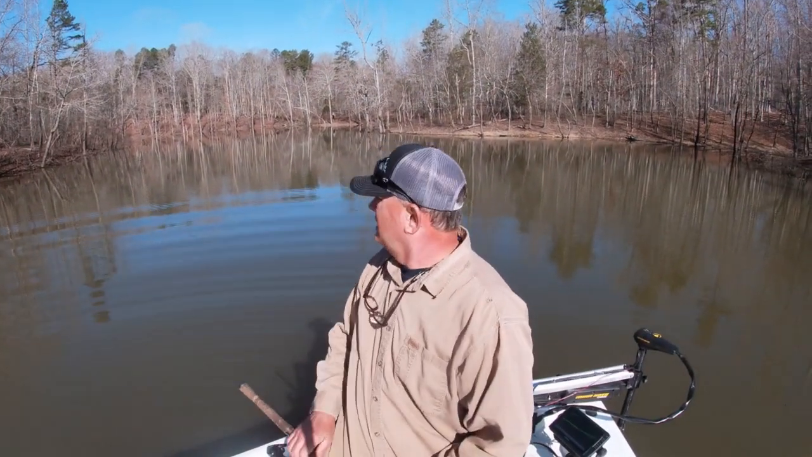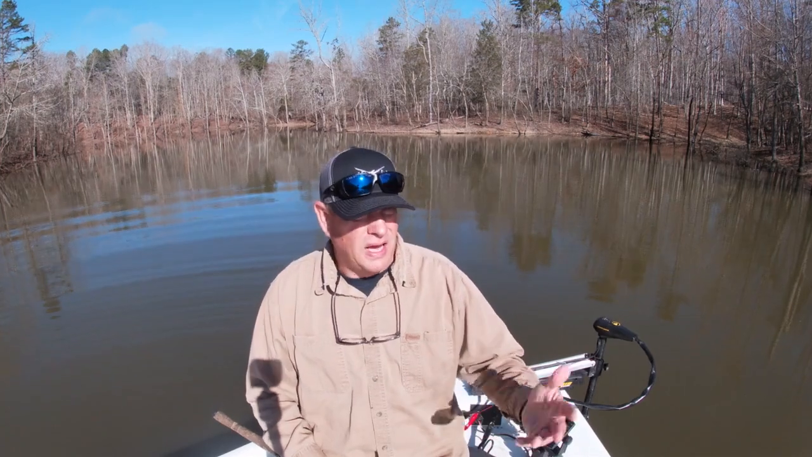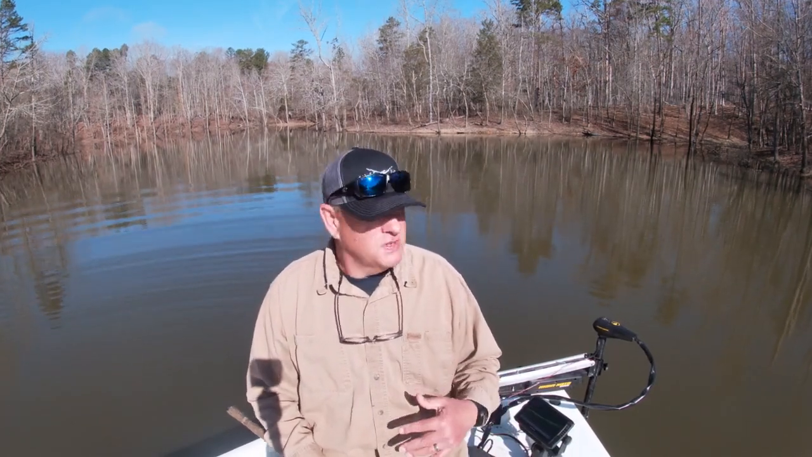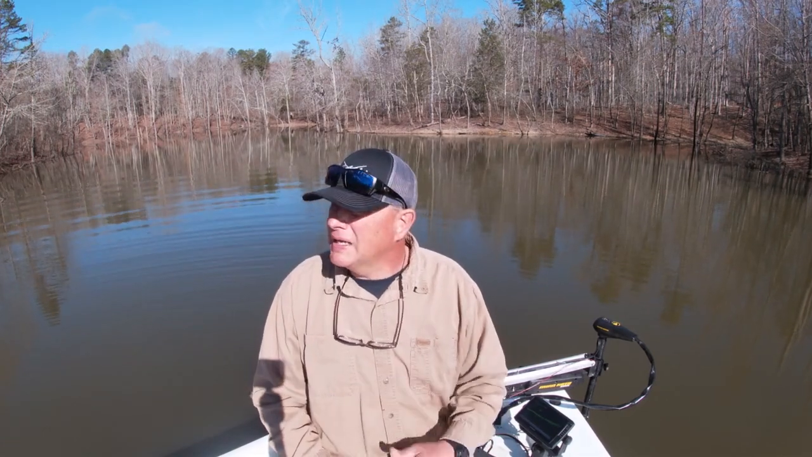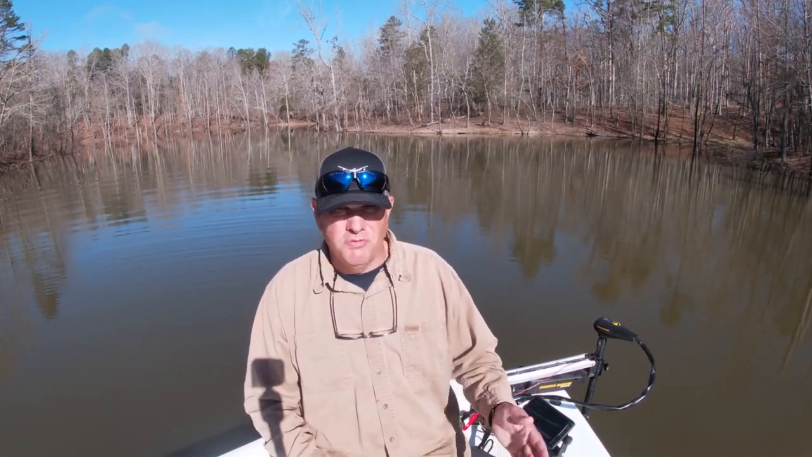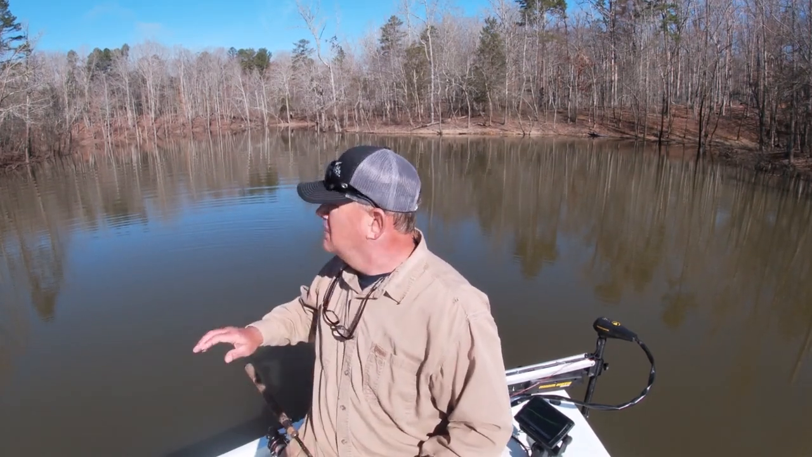Now, these fish, I fished back in here 2 weeks ago. These fish weren't here. There's some larger size fish moving back in the back of these coves. So if you're following this channel, I'm at Kerr Lake, and they're moving on back to the back of the coves. And you know, I'm going to point out one thing.